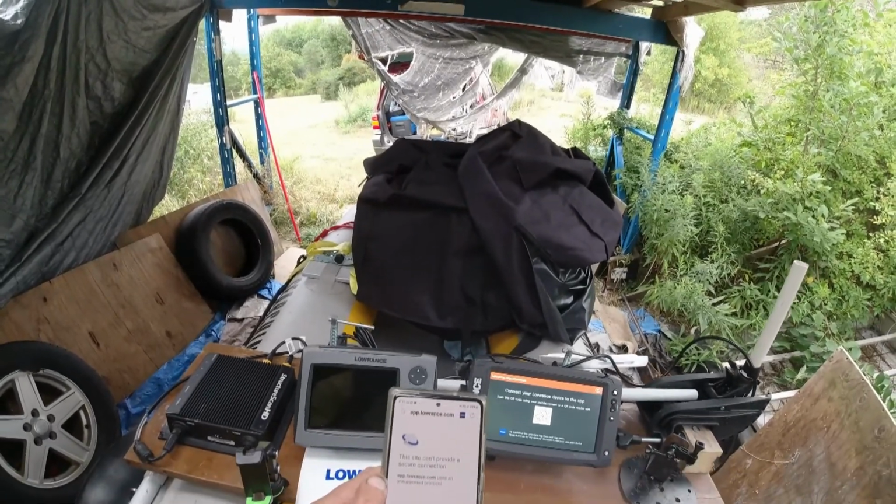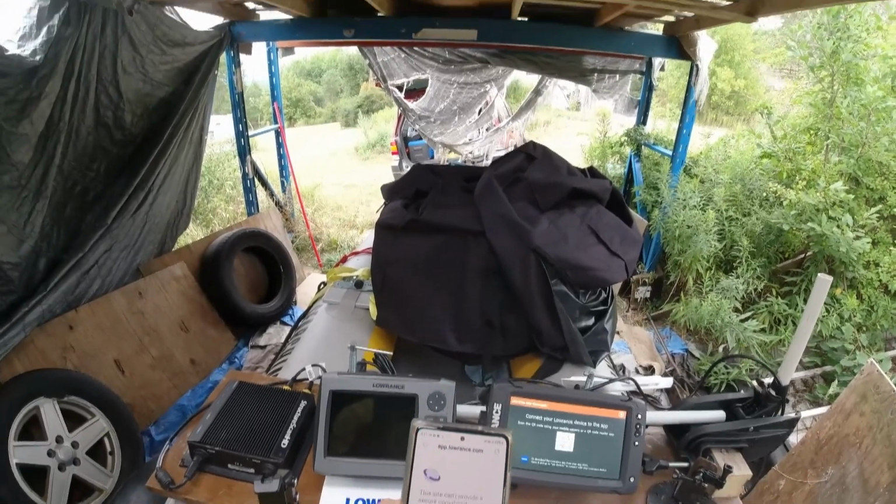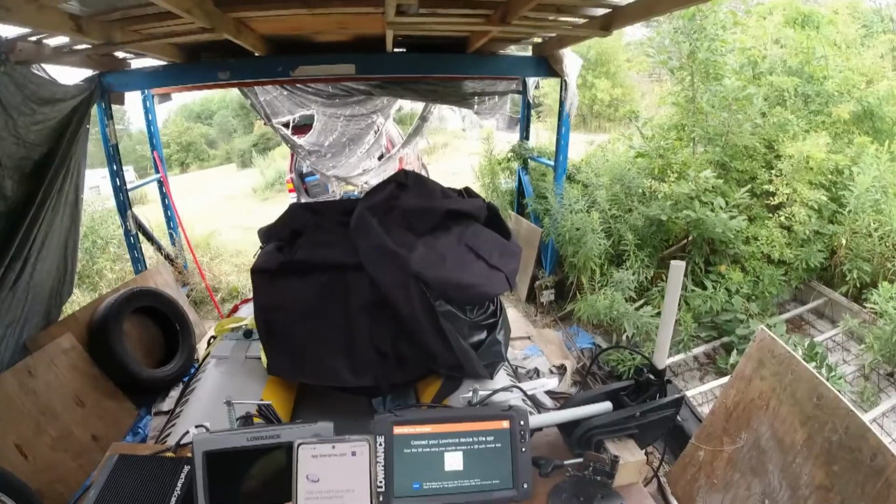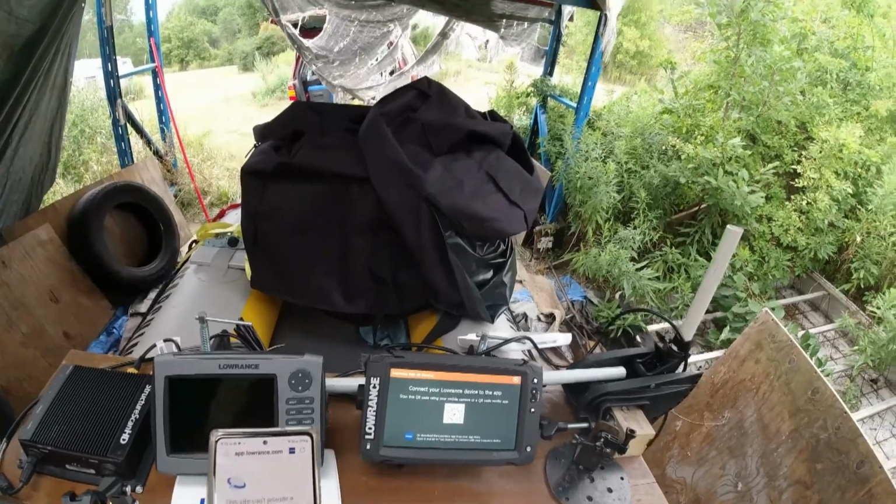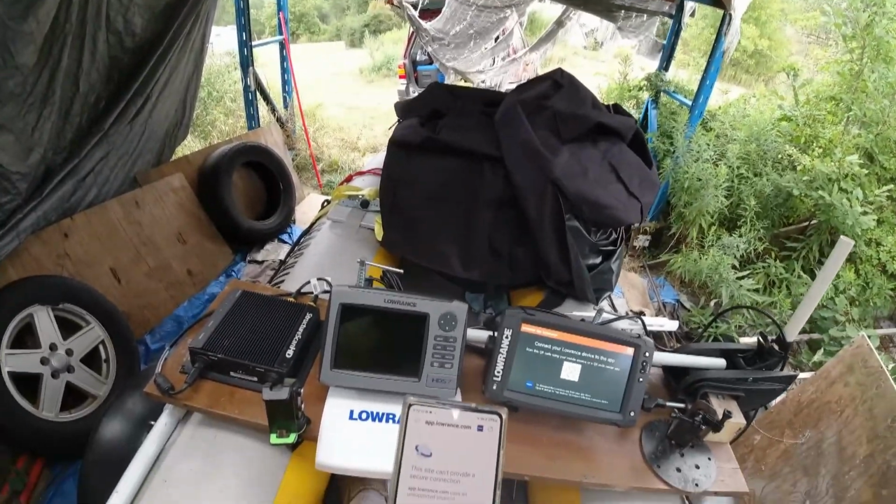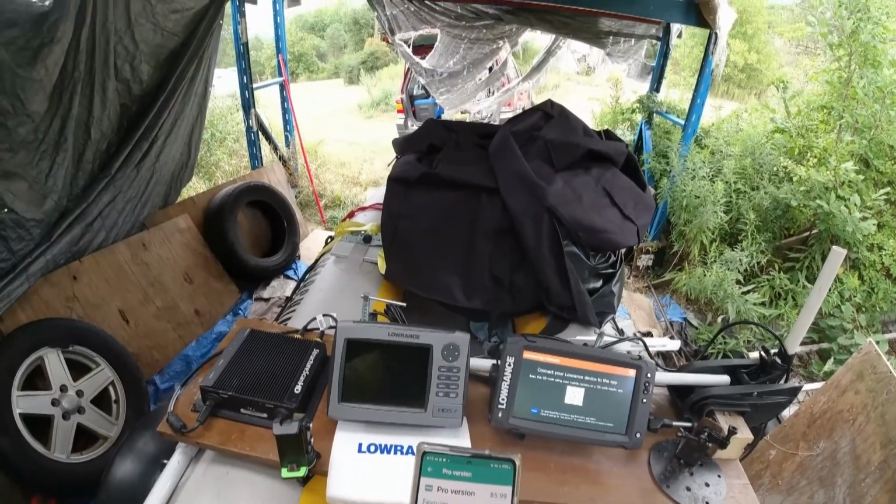I don't know what it's doing. Or download it from your app store, open it, and go to My Devices to connect with your Lowrance device. Alright. Don't need the ads right now.